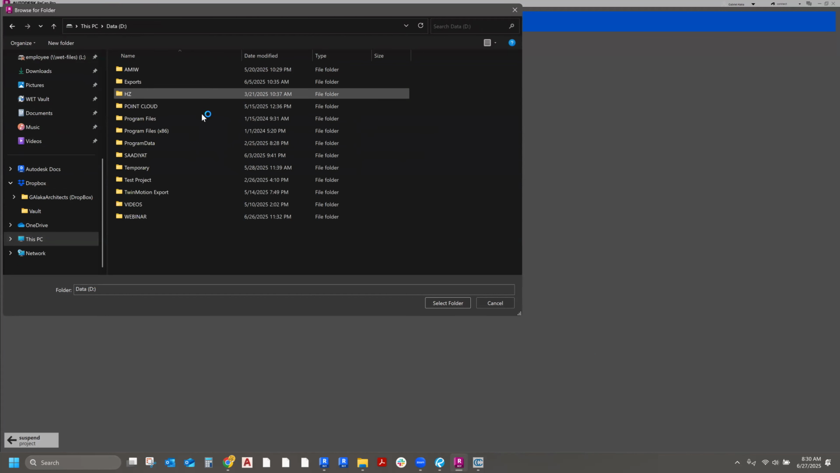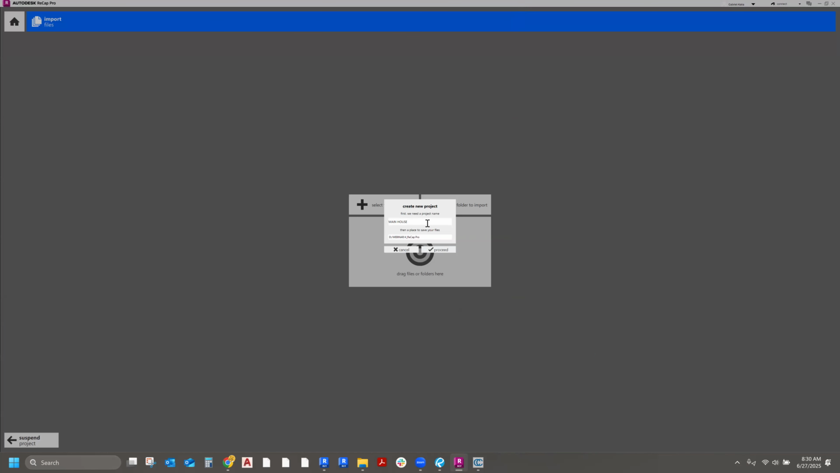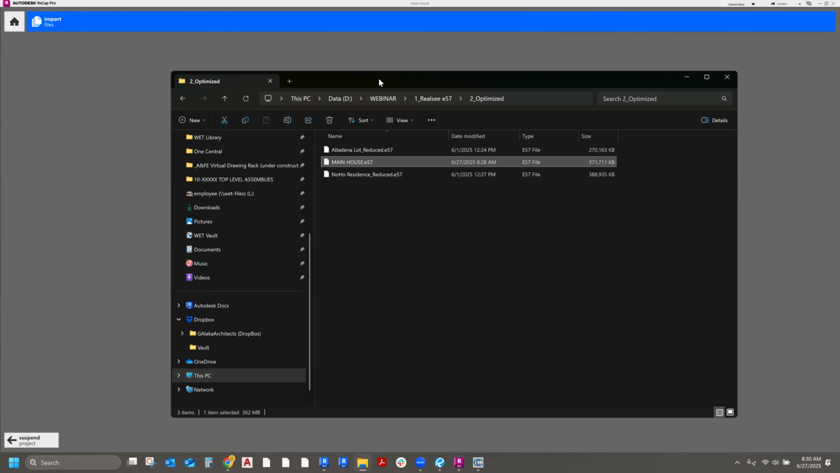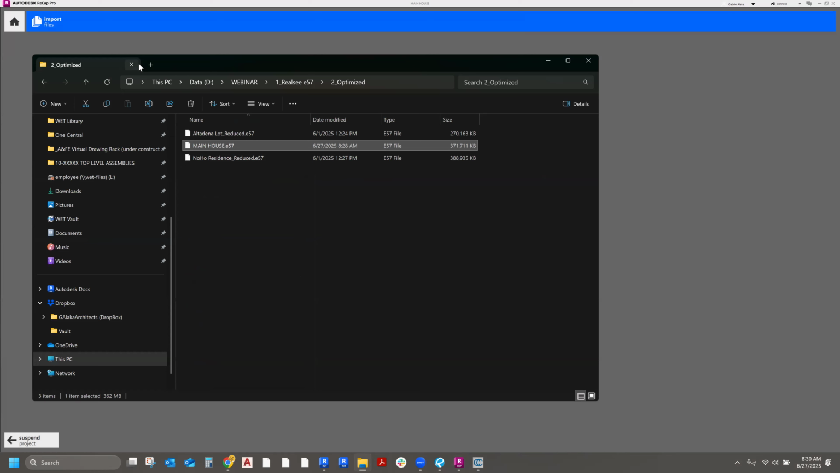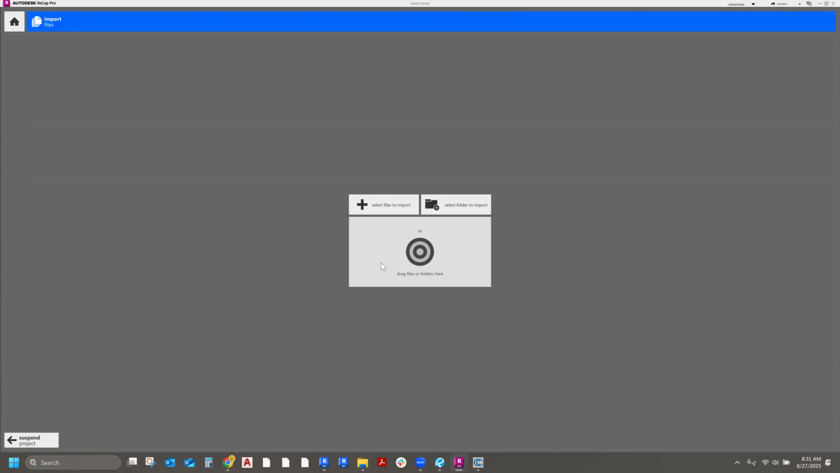Okay, so I'll just put it here. I just picked a random folder. The name that you put here is going to be the name of your actual RCP file, and once you name this, you don't really want to rename it. I'm going to proceed. Now it's asking me to drop that E57. So I'm going to find that optimized E57 file, and I can click the plus sign, or I can just drag it here.